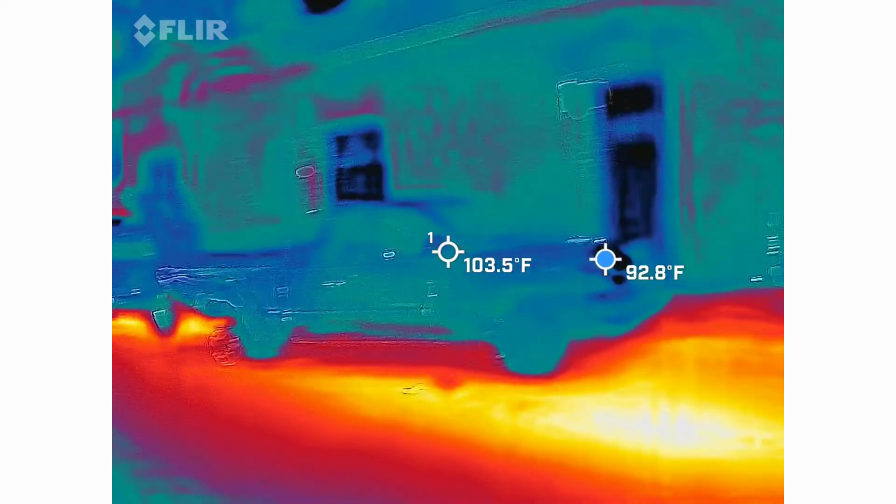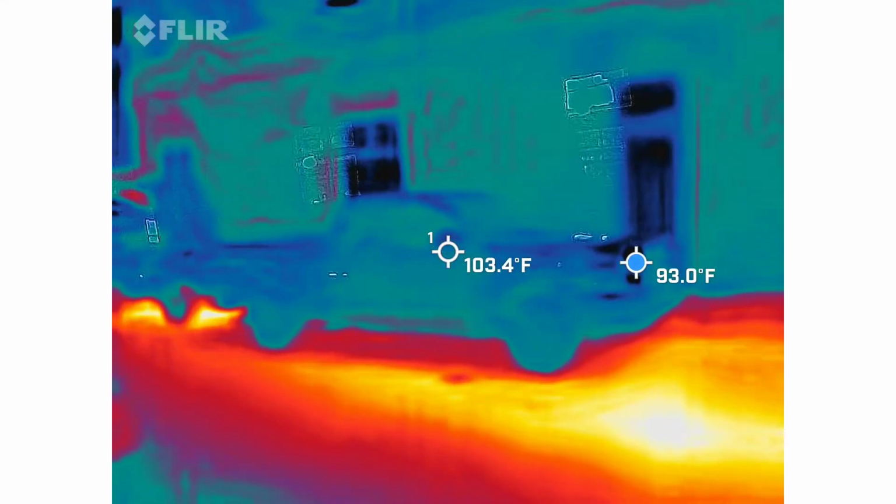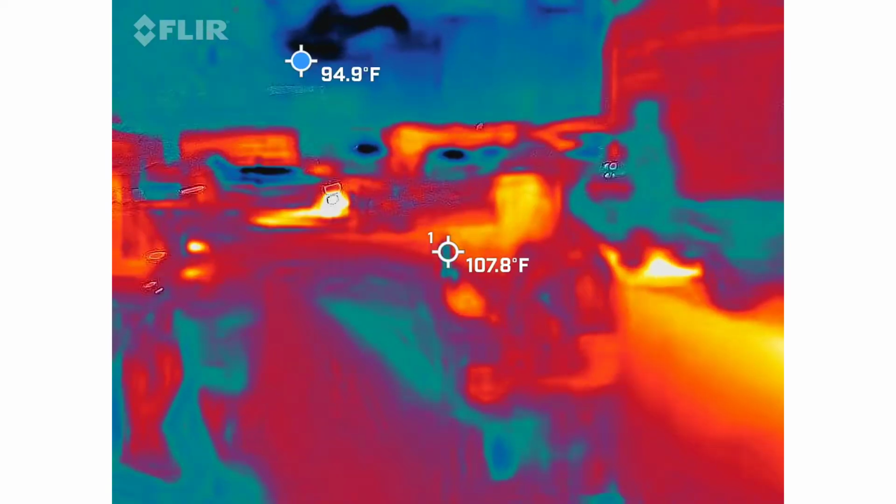This is an electromagnetic field meter, EMF meter for short. So it's going to measure any kind of electricity: parking meters, buildings, cell phones, anything like that. We use this one to debunk a lot of things.